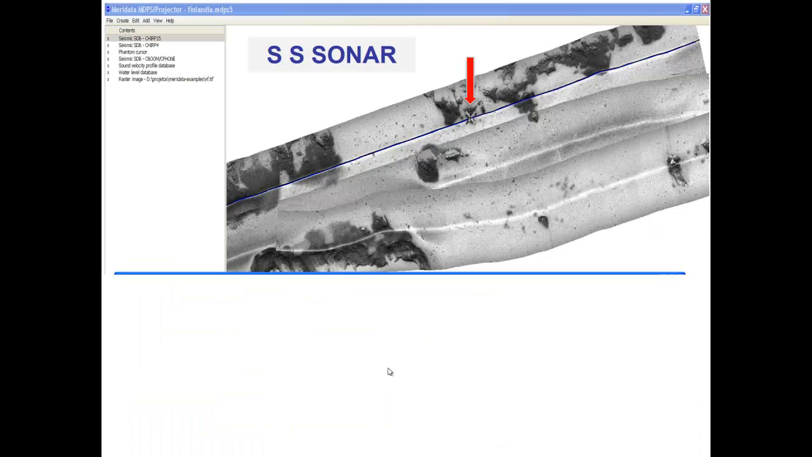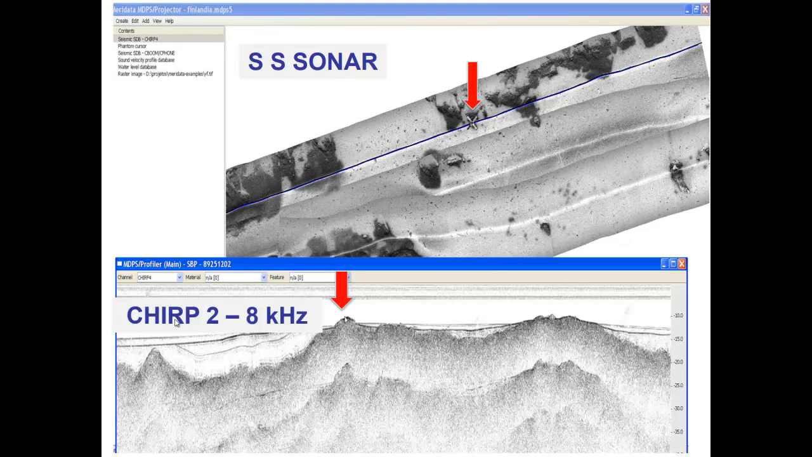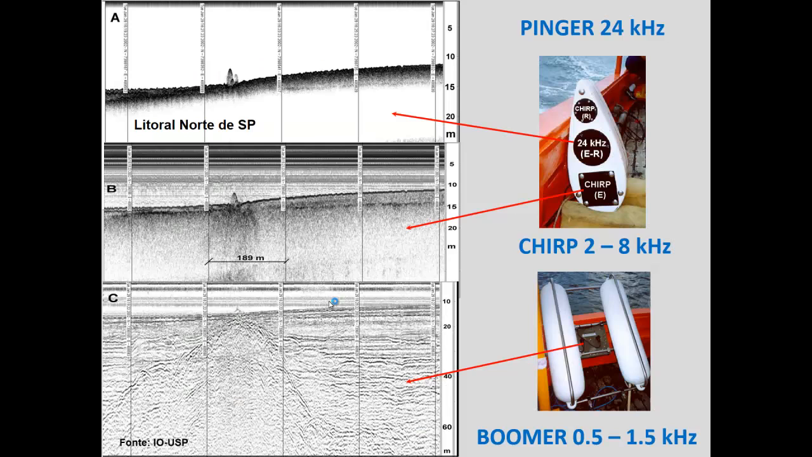You can correlate the side scan sonar mosaic with the CHIRP, in this case a high resolution CHIRP, and also with a low resolution CHIRP of 28 kHz. Here is another example: a Pinger of 24 kHz, this is CHIRP data of 28 kHz, and the boomer. It's a very interesting feature. You can process, analyze, and interpret all this data simultaneously on your screen.